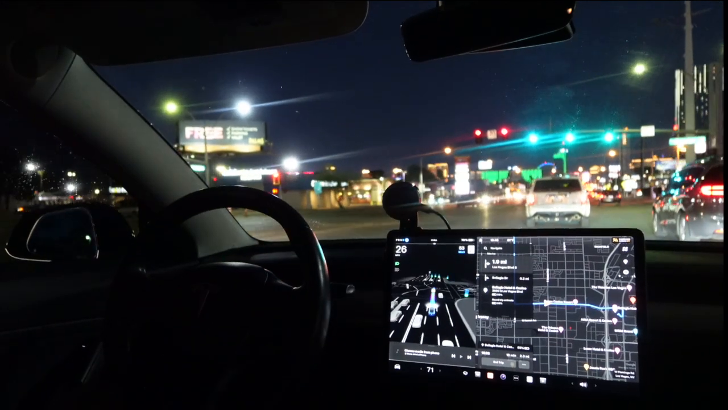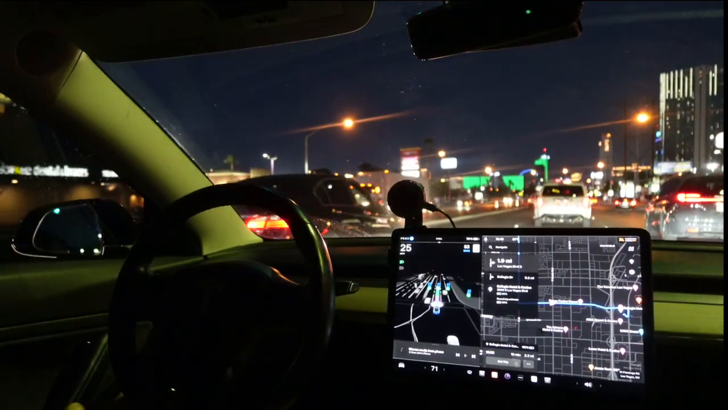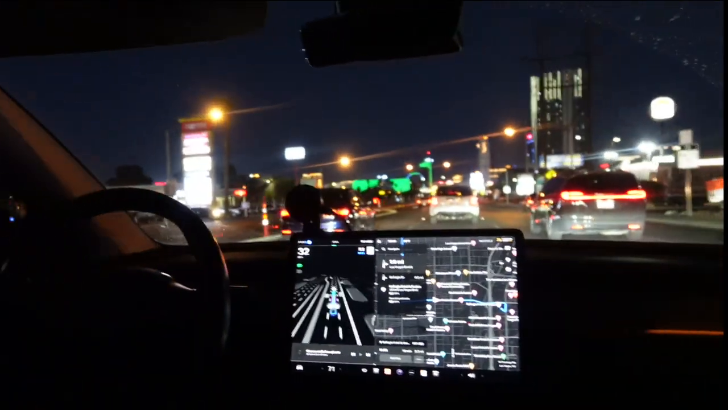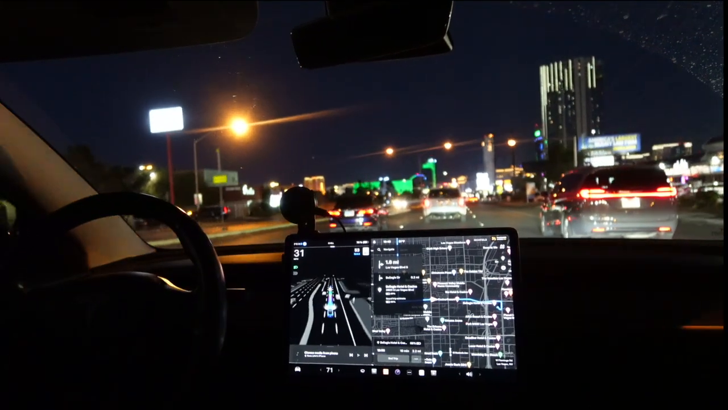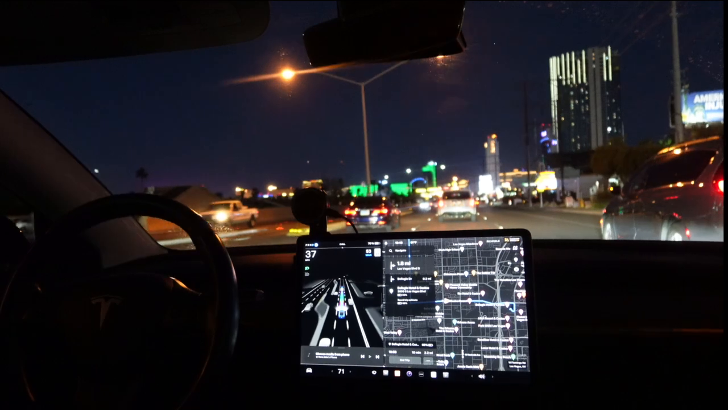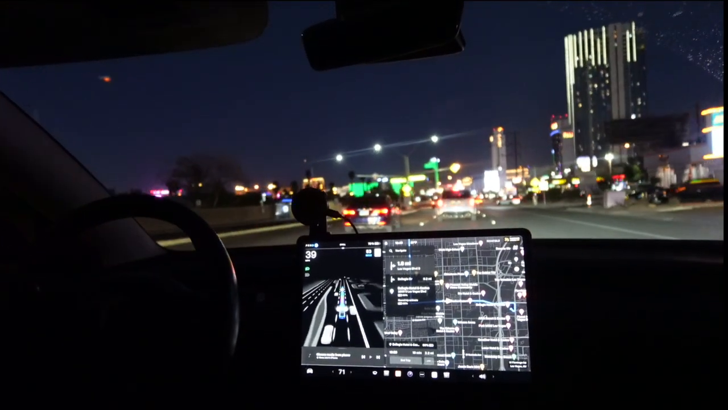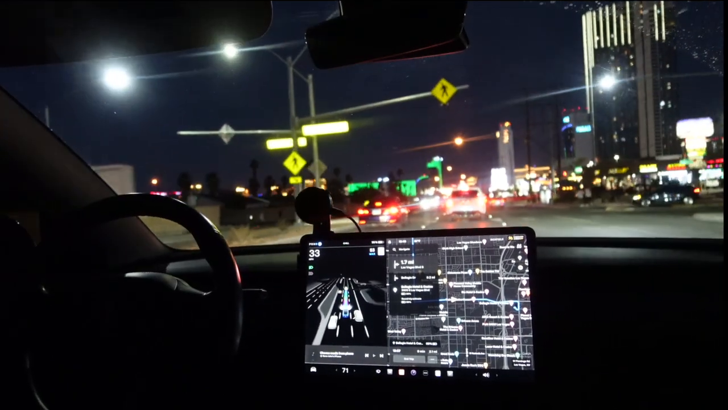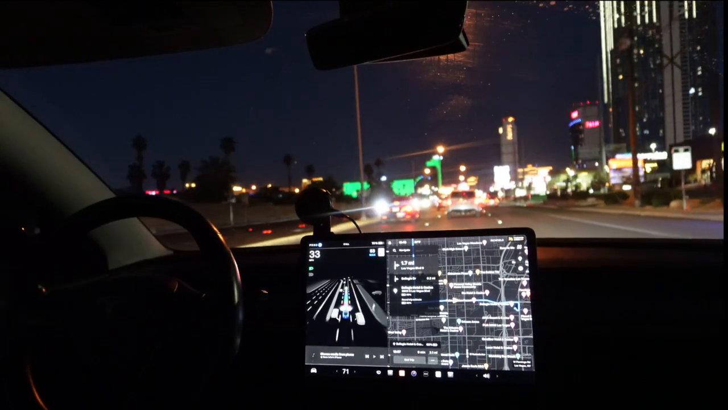I'm literally going from my house to my client all the way at the Bellagio, which is right in the middle center of Las Vegas, and it's able to take me there with full self-driving. Minimal supervision as it takes you to your location. It controls everything. It takes a look at the environment, sees what's going on in the environment, maneuvers around that.